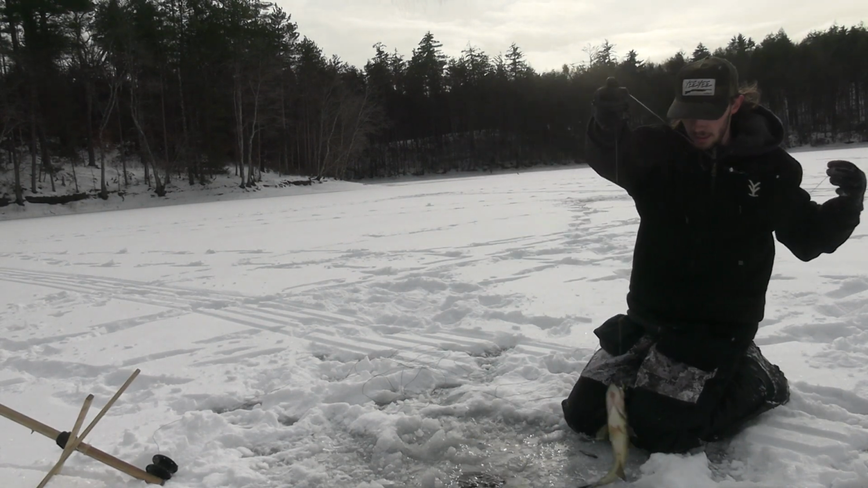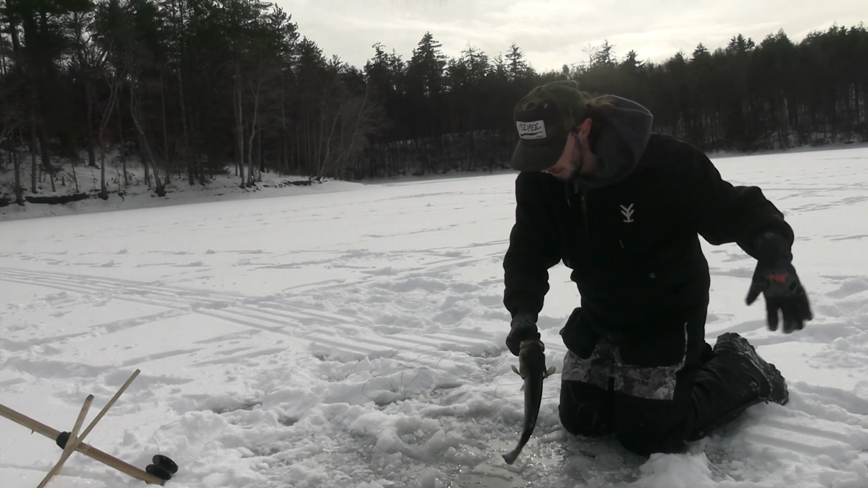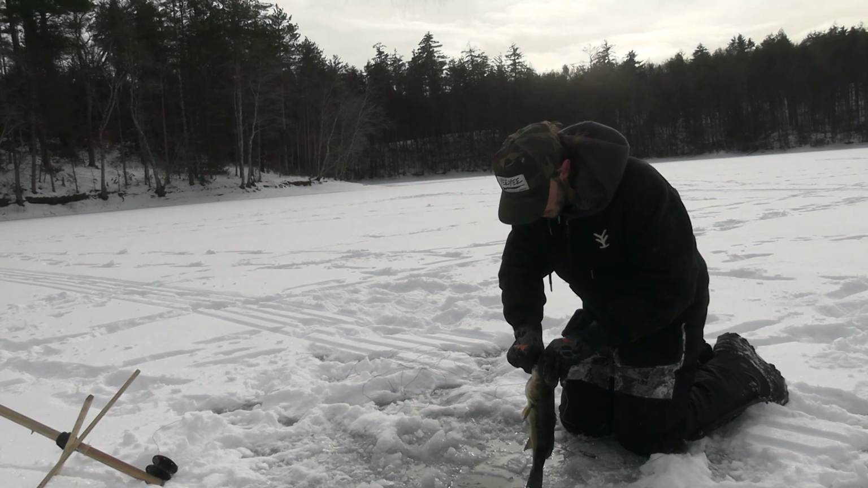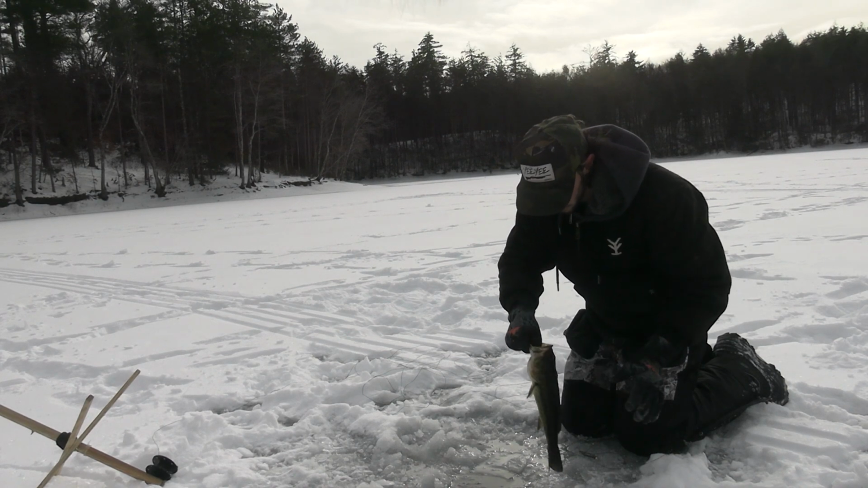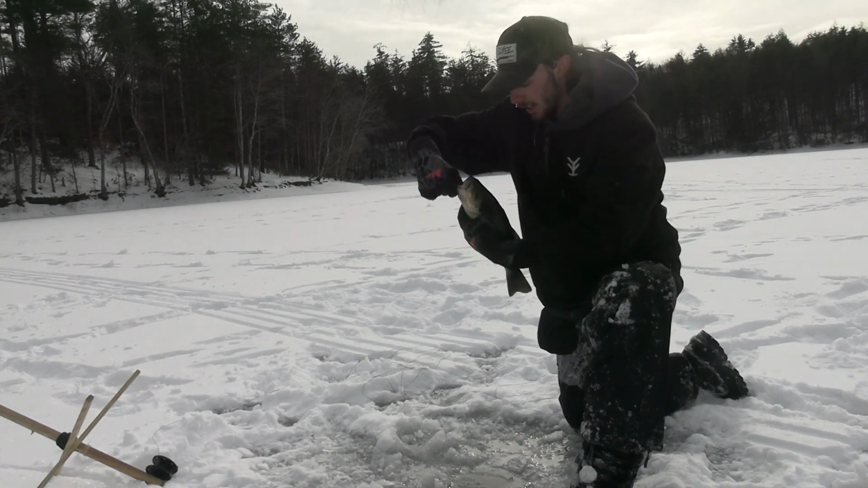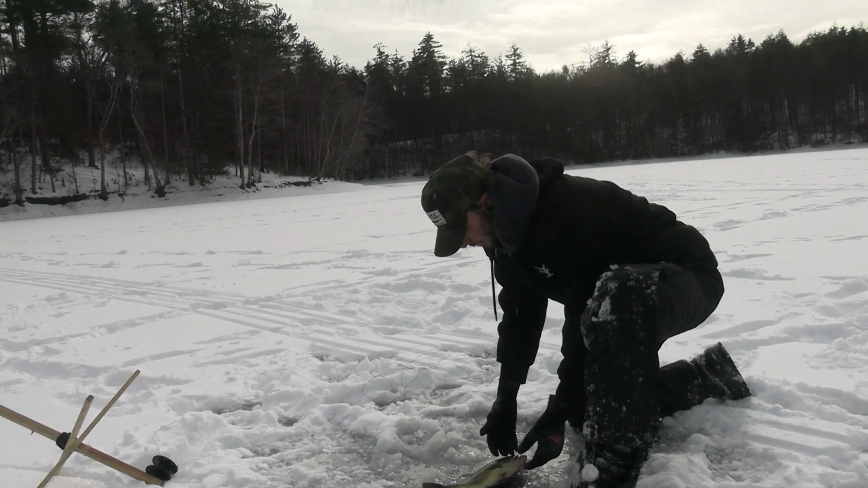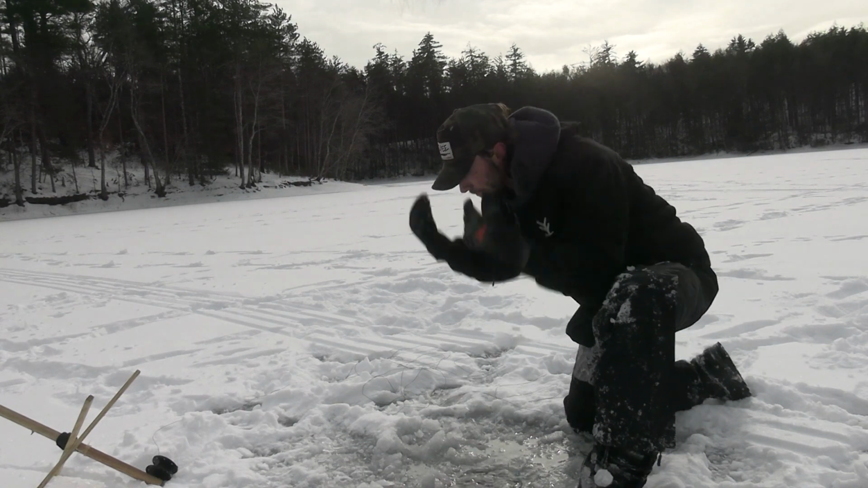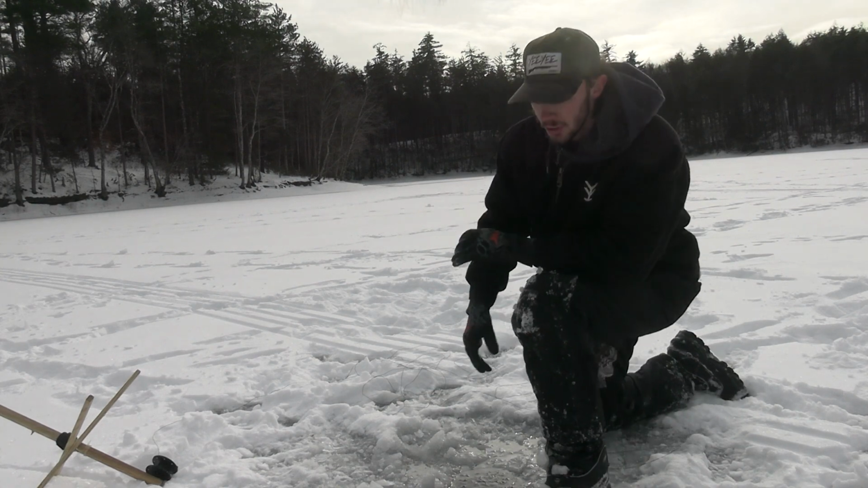Little bass. Okay. There he is, folks. Just like that. Oh, he's gonna be silly. There he goes. Guess I'm gonna pull this one too.